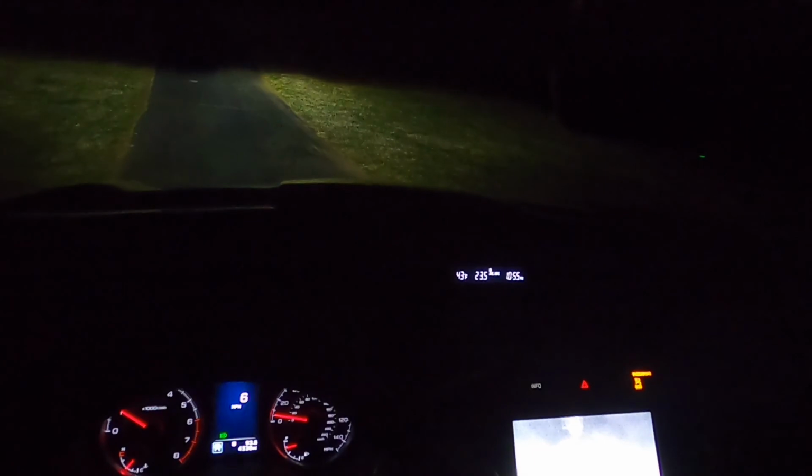And if you do have kids and you want a minivan alternative, this is really good for you. I'm not gonna lie. It's a very well-behaved vehicle overall.